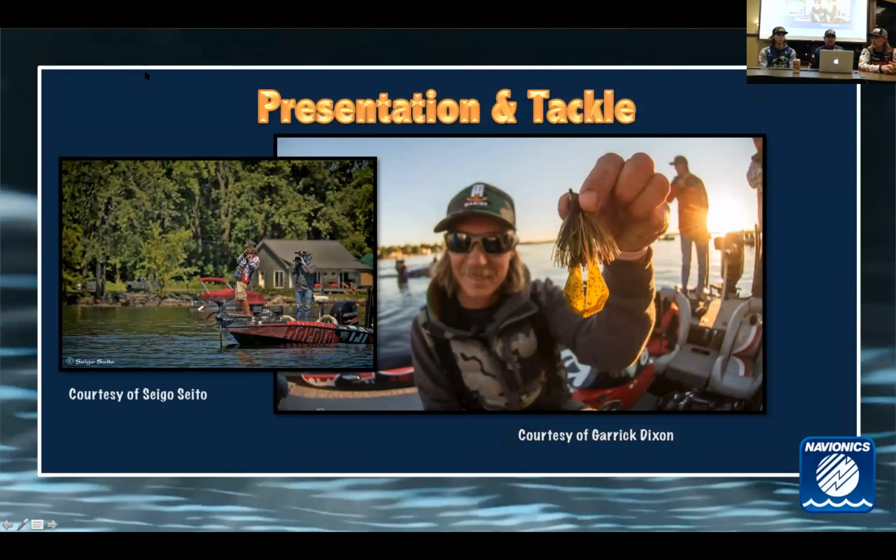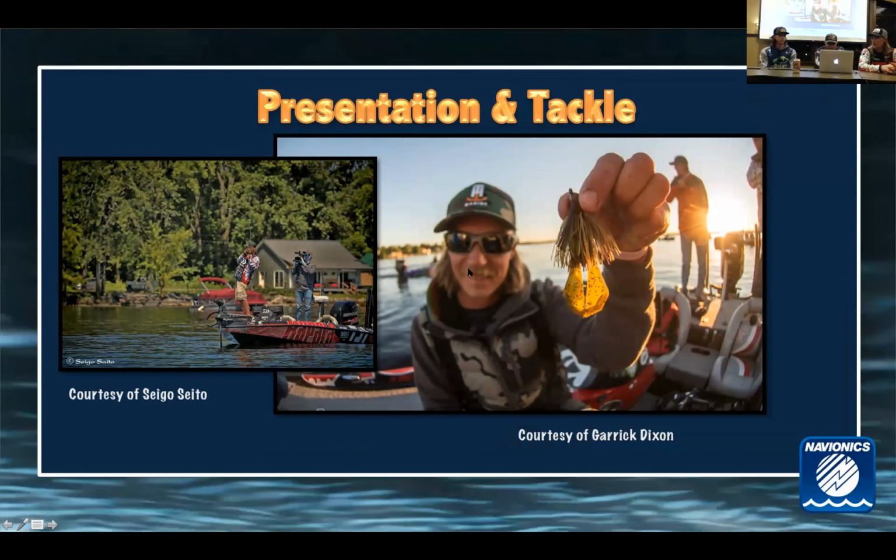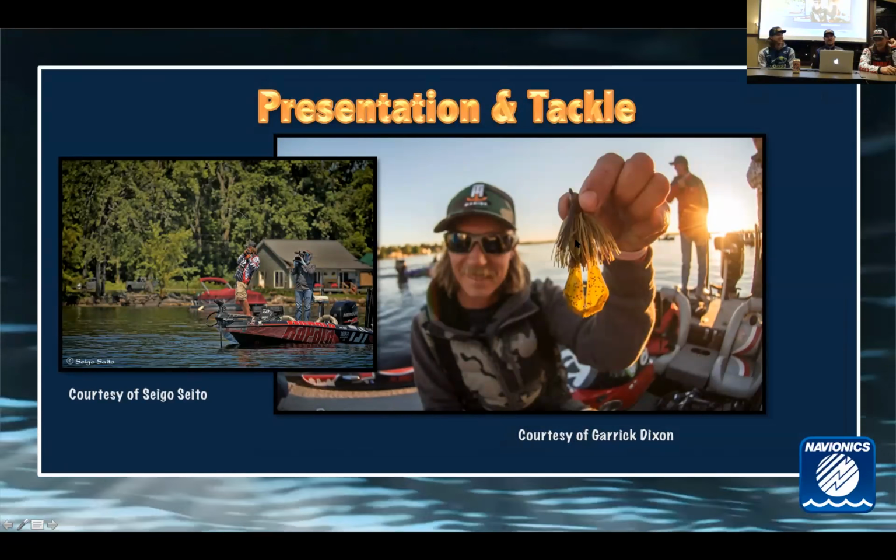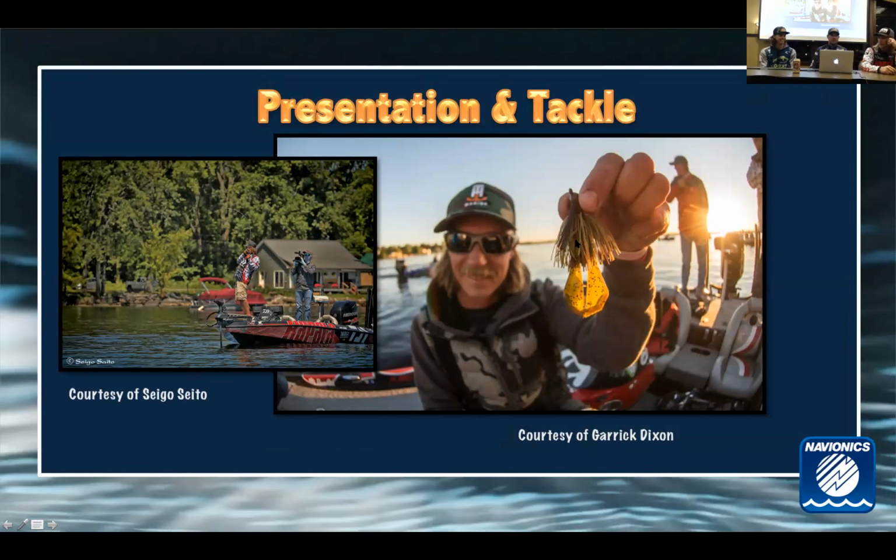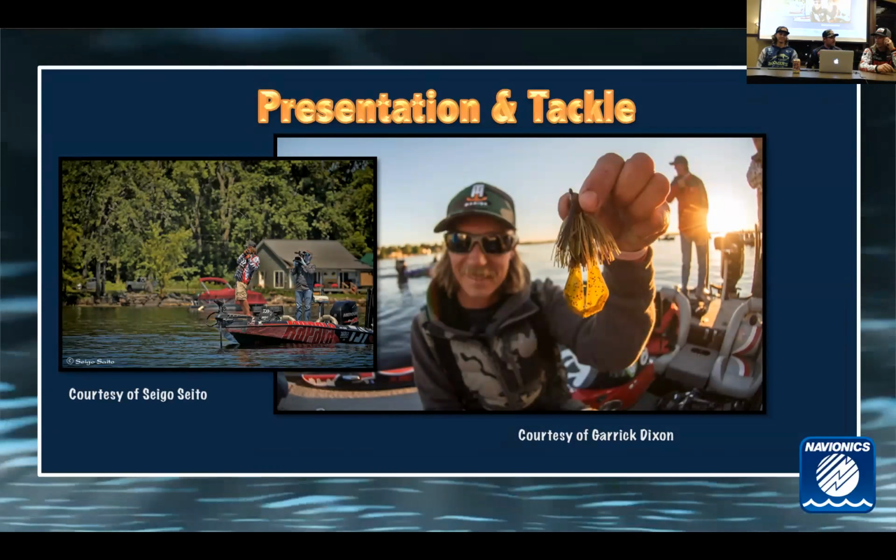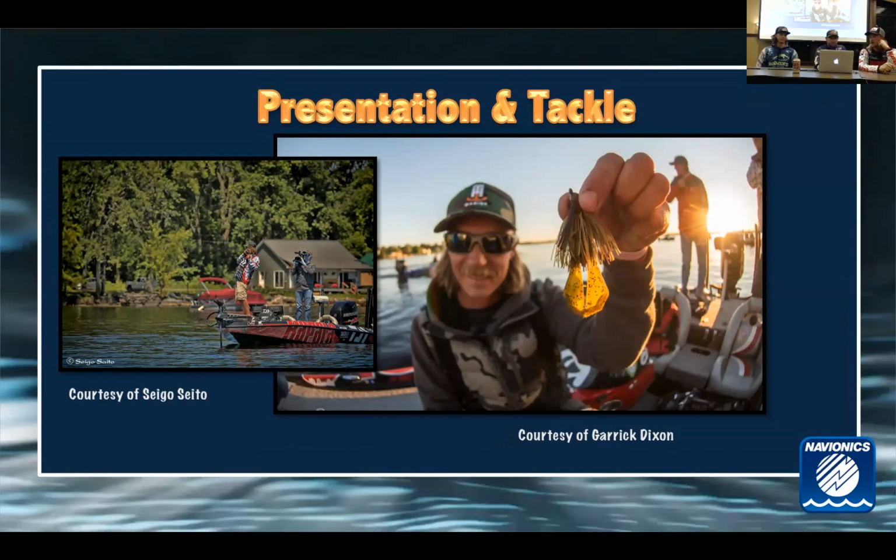Some presentation and tackle. You guys ever notice this? If it's cut right here, it looks just like his mustache right there. But that's actually Seth's new jig. We should talk about that real quick. That's coming out. He almost won an Elite Series tournament at Champlain with that beauty. Yeah, tungsten head, it'll be out soon. We'll get into the baits here in a minute.